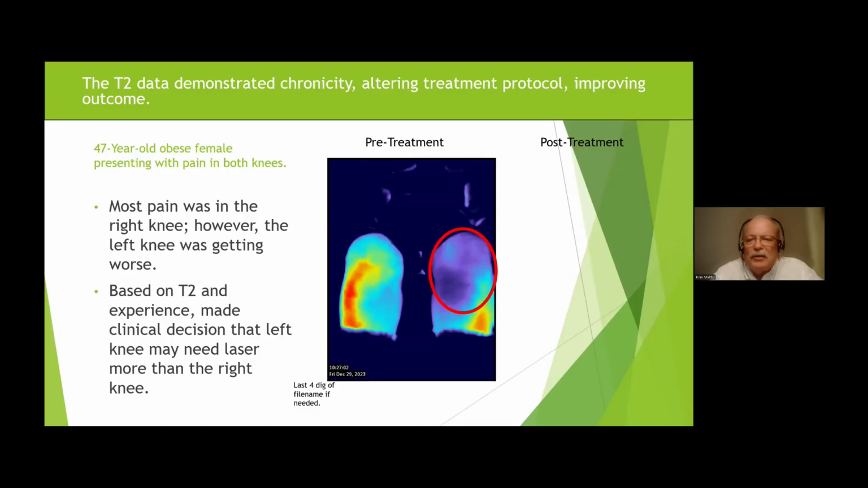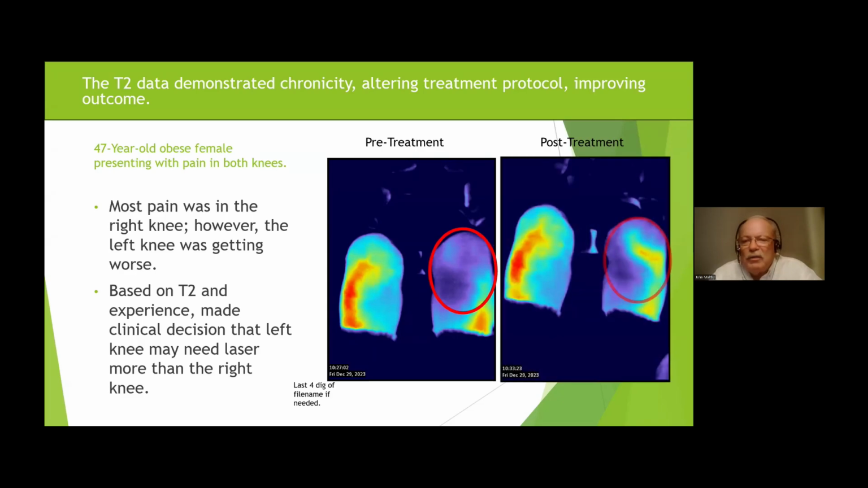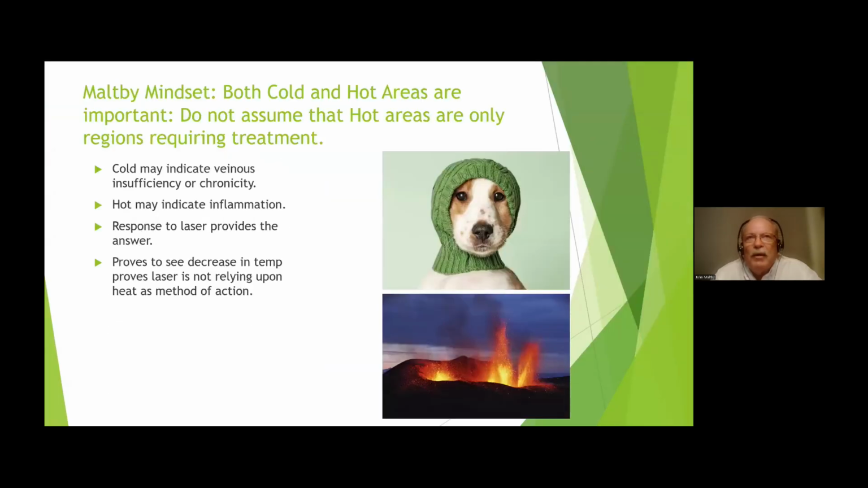This demonstrated it. So what did I do? I changed my protocol from acute right knee to chronic left knee, and that's the results I got almost immediately. Because of that, she quit favoring the bad knee, the chronic knee, and the other knee began to feel better. So yeah, this is a way to direct my treatment based upon what I saw on the T2.